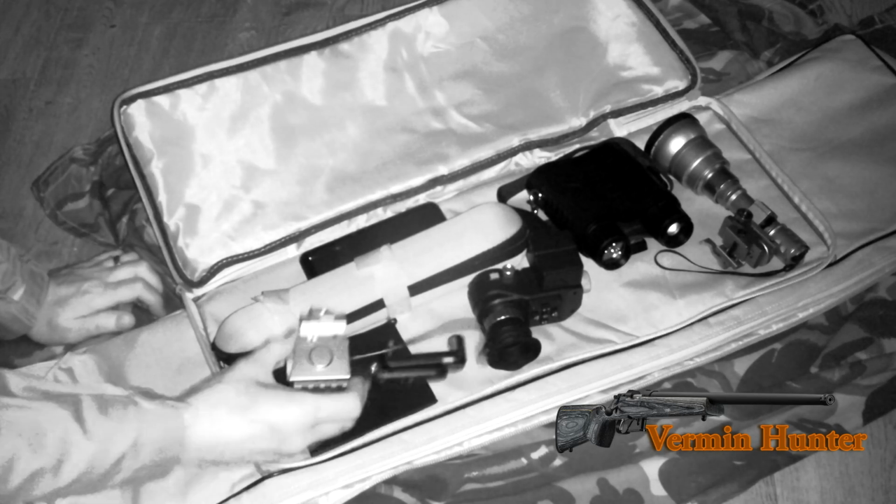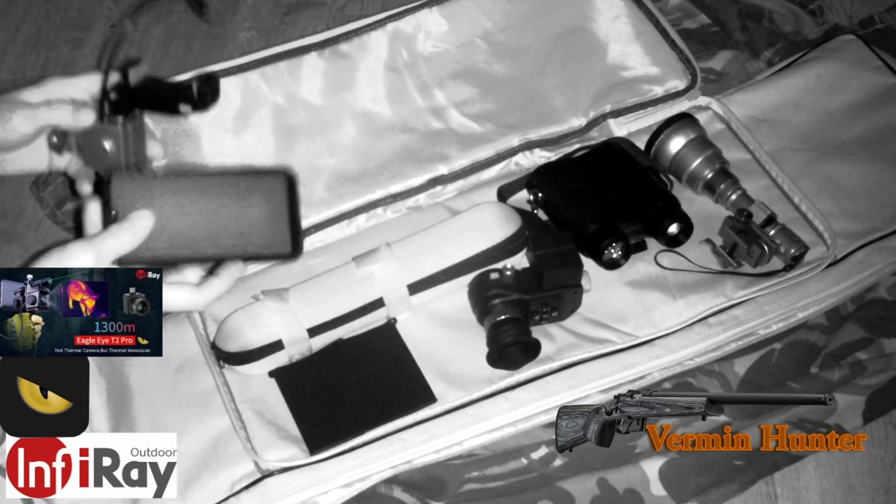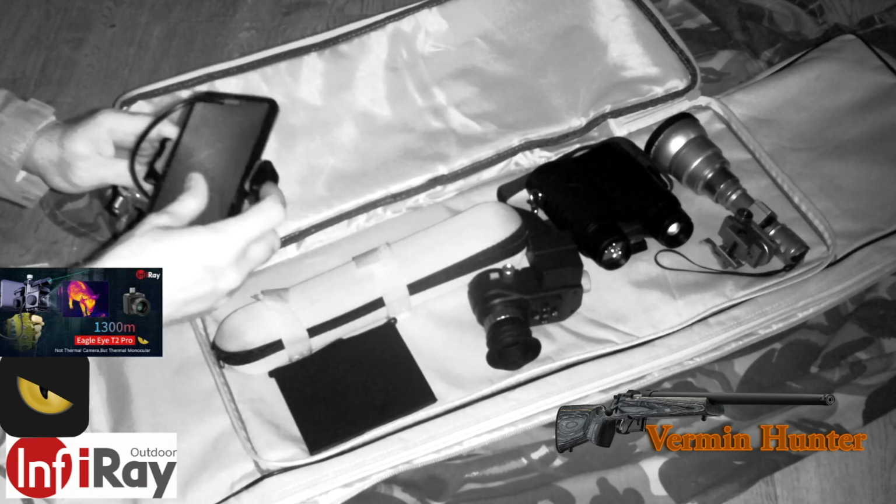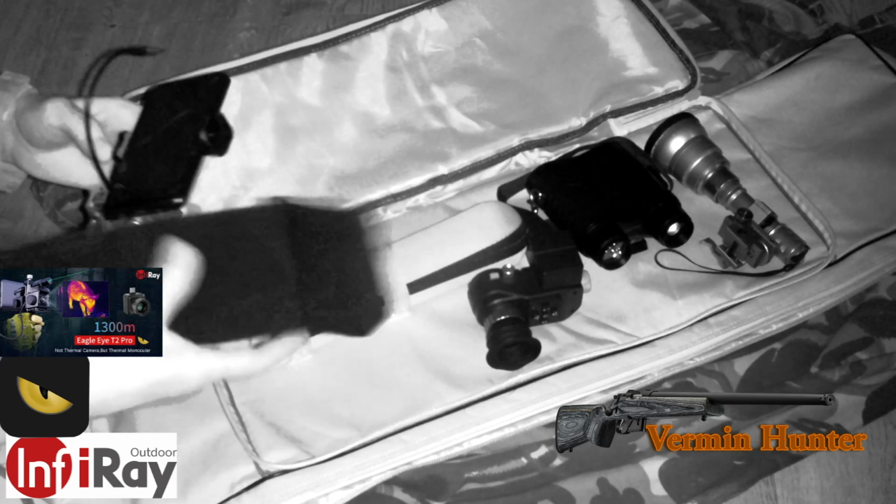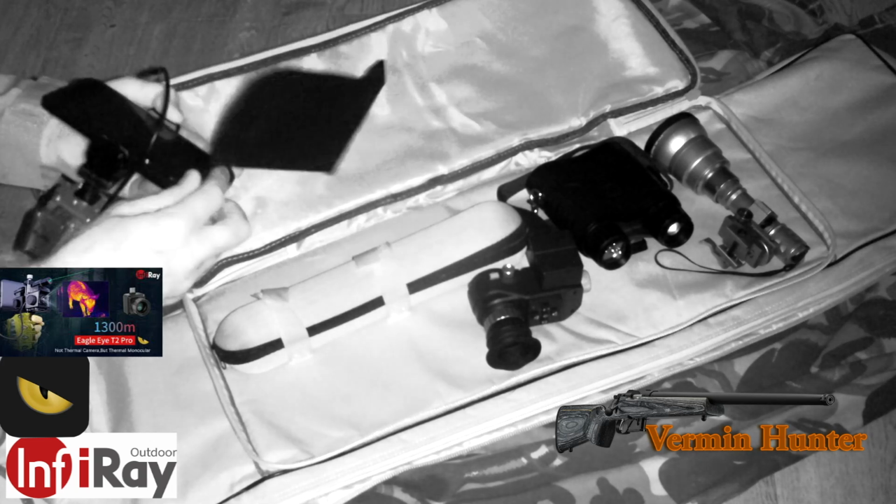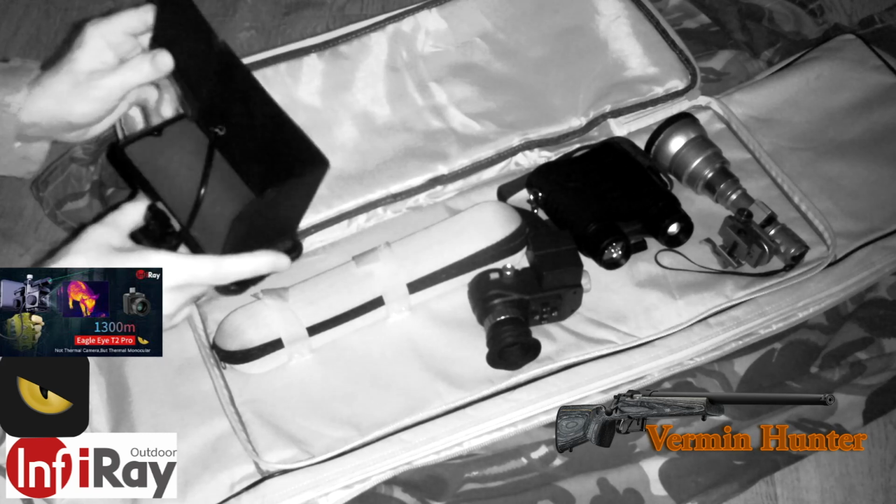I use my night vision binoculars, and also there's my new ScopeMate NVRS 12, and you'll also see the IR torch. And here you'll see the Infiray T2 Pro Android mobile phone add-on. It's an excellent device. It's very small. It's only 3/4 of an inch across square. It sits on top of the gun right in front of my night vision add-on, and what I use that for then is a thermal spotter.